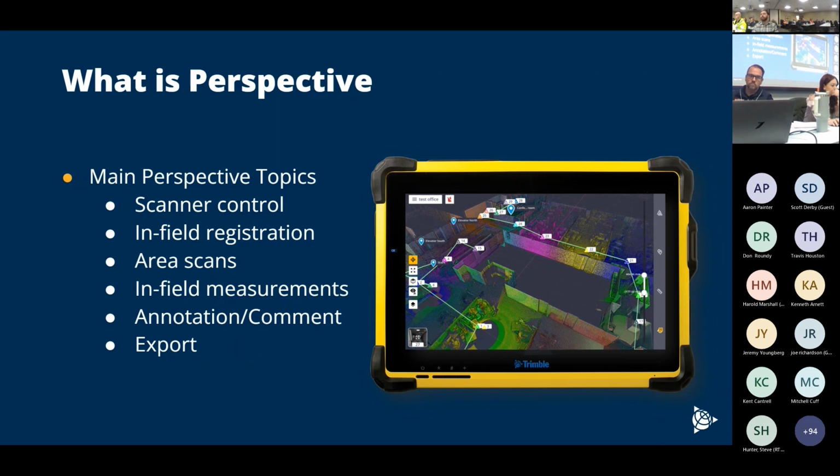We can make comments in there, right? So what that can allow is to help the people back in the office, right? A lot of the times what you may see is that you have one person that collects the data out in the field. You may have a different person in the office that is putting that data together, right? And so, these annotations, these comments, that can really be helpful to that individual in the office.